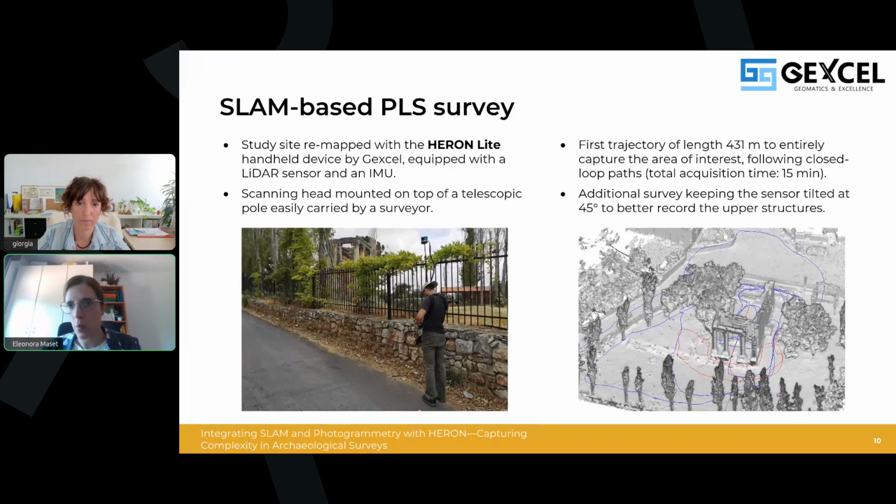The entire site was then surveyed again, in this case using a portable laser scanner, and we used the HERON Light handheld system by Gexcel, which is a device equipped with a LiDAR sensor and an inertial measurement unit. And this device was mounted on a telescopic pole carried by a single operator, allowing data acquisition simply by walking through the site.